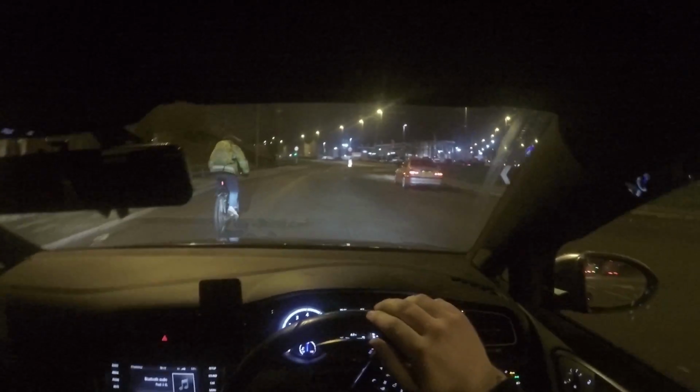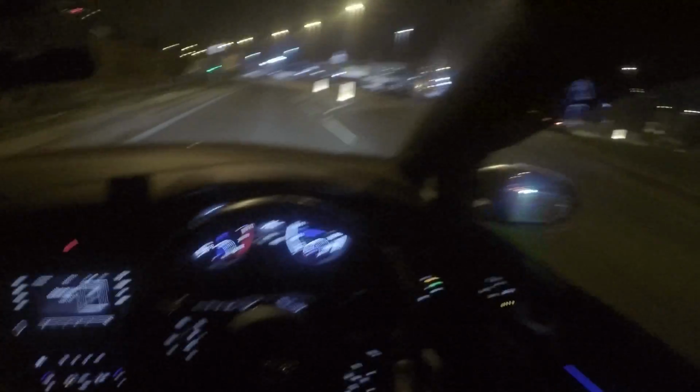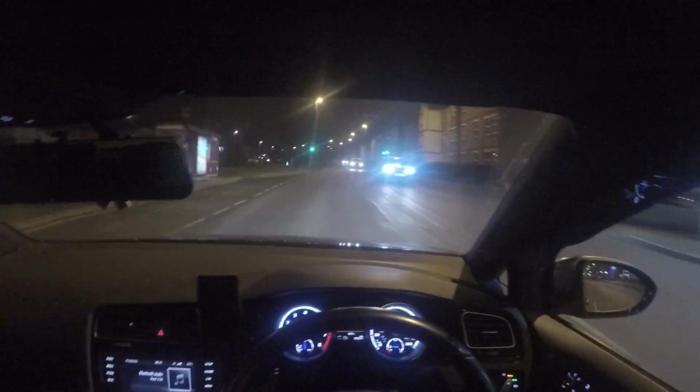Where is he going? Come on, Jesus. Right, that's that dealt with. Sorry about that. You know, you don't often get cyclists at 7:15 on a night in the middle of Leeds on one of the busiest roads that you've got.